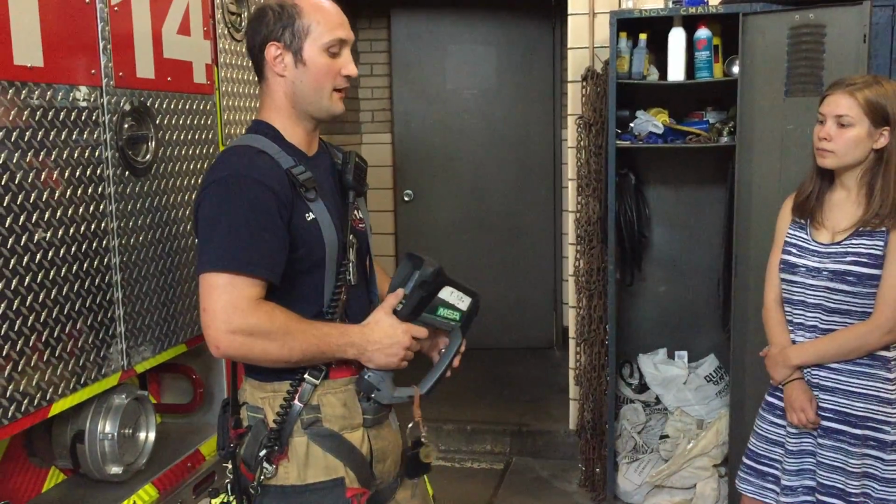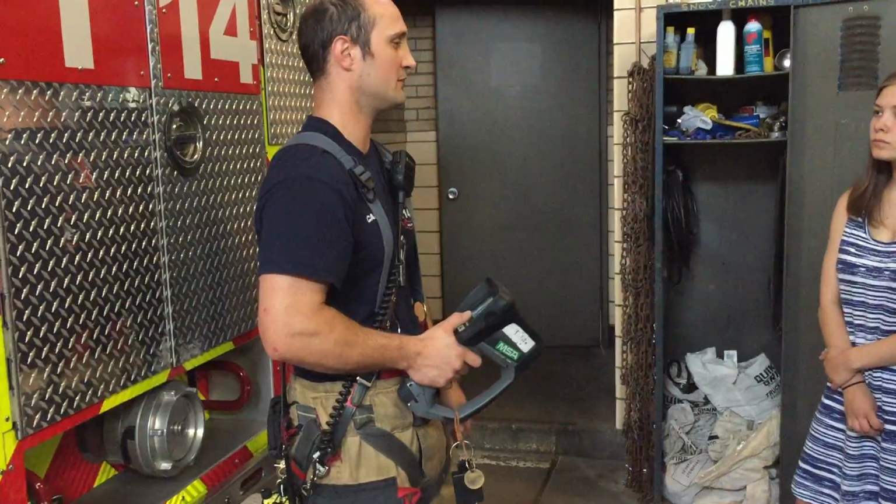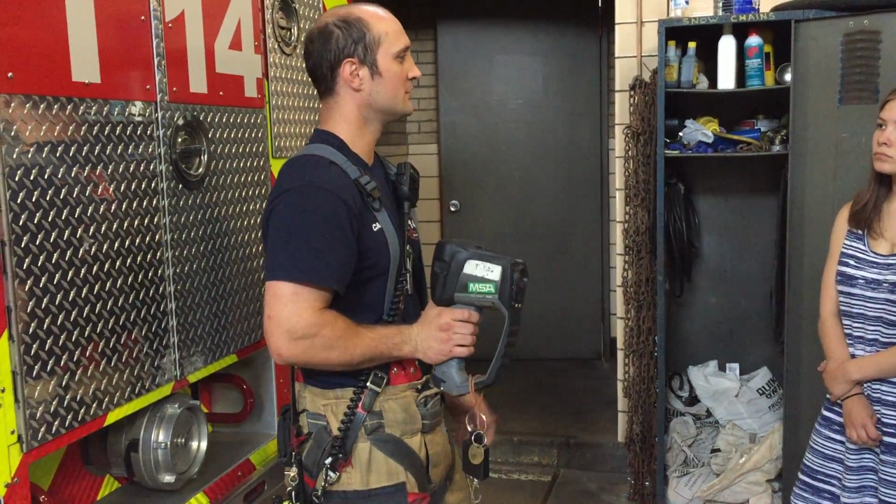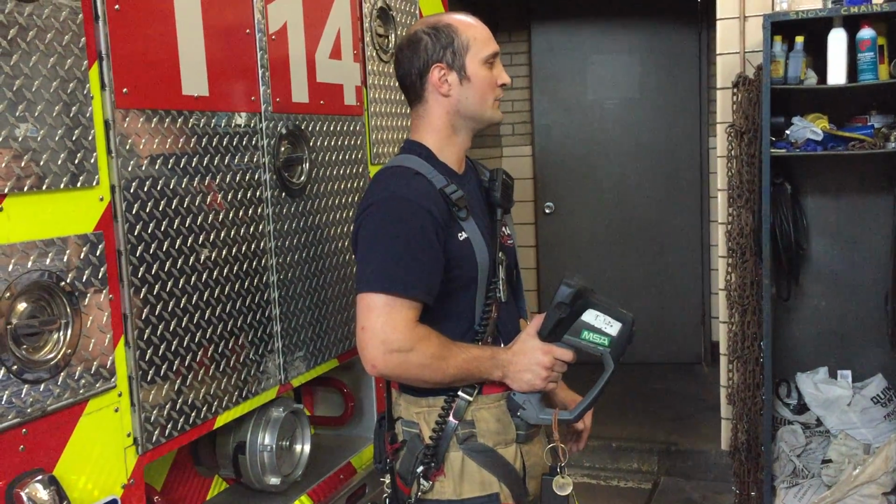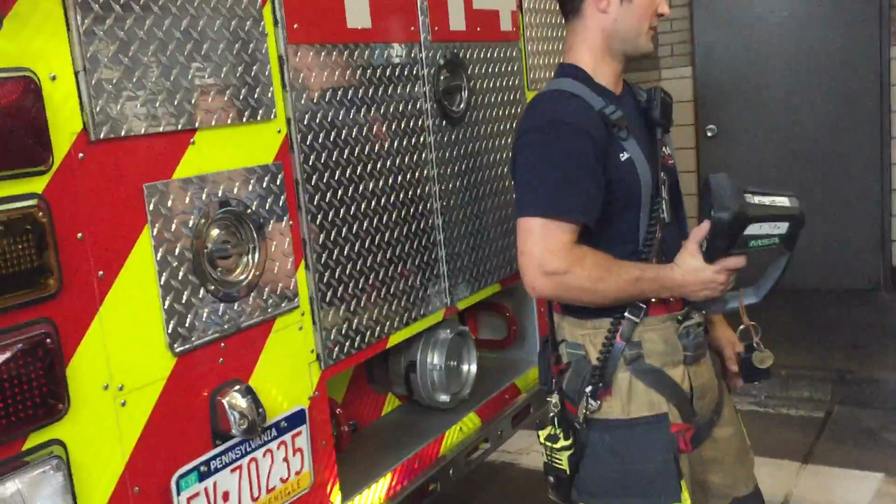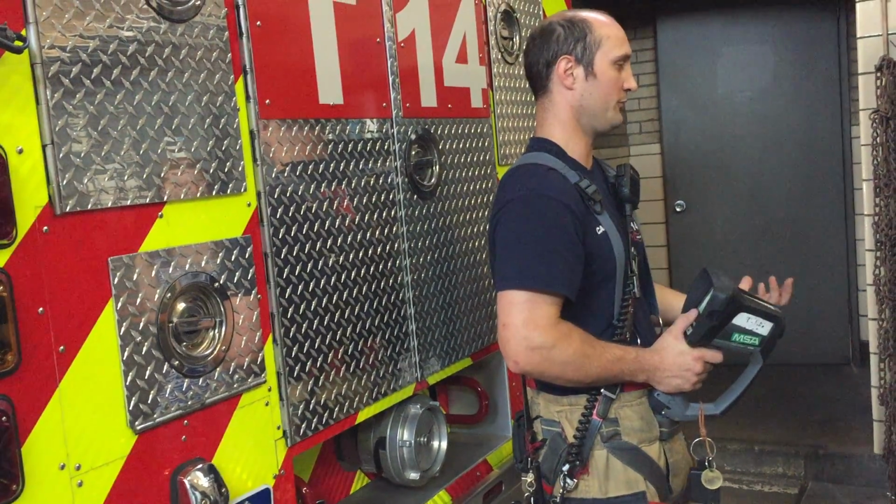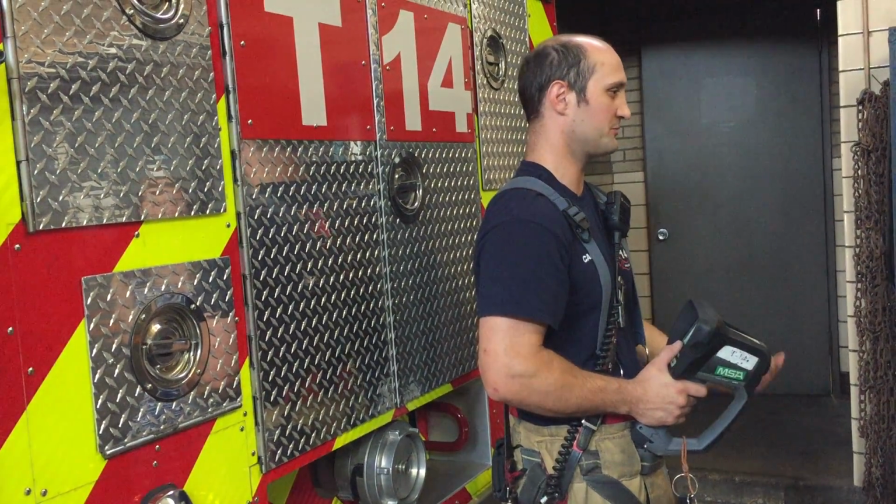Personally, I'm actually pretty happy with this particular camera. We've had a couple of fires over the last few years where I pretty much found the fire because of this. Because you can see the differential, and that helps you find where the source is. Between using the information provided with the camera and the other information provided with the smoke layer and all that, it does make it a lot easier.